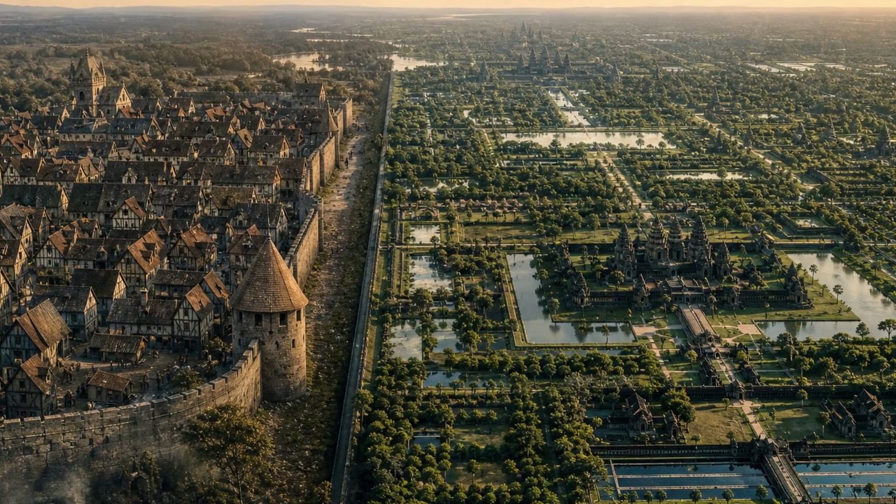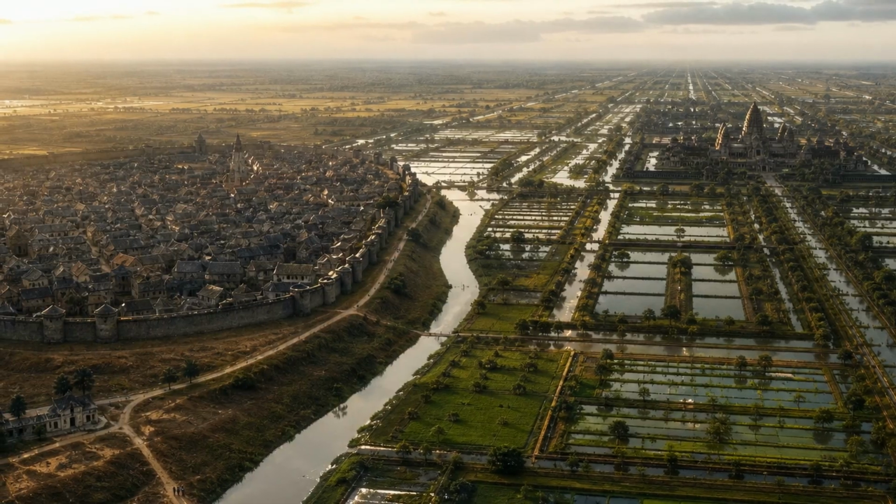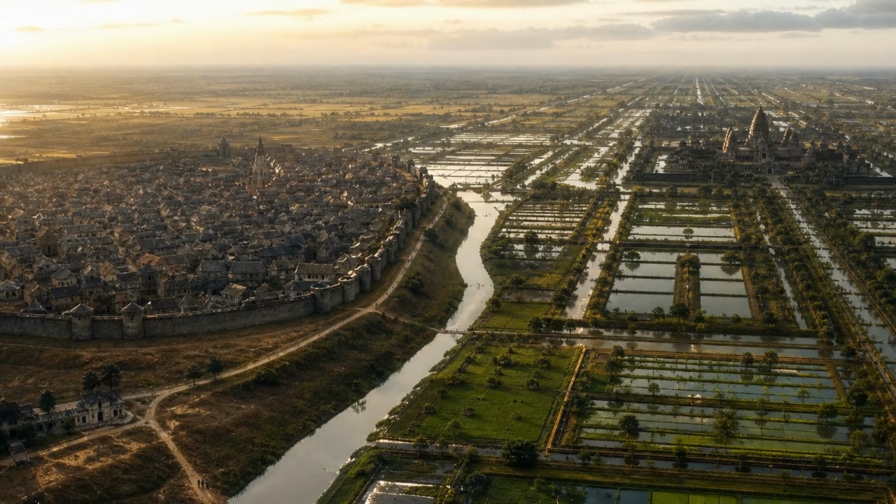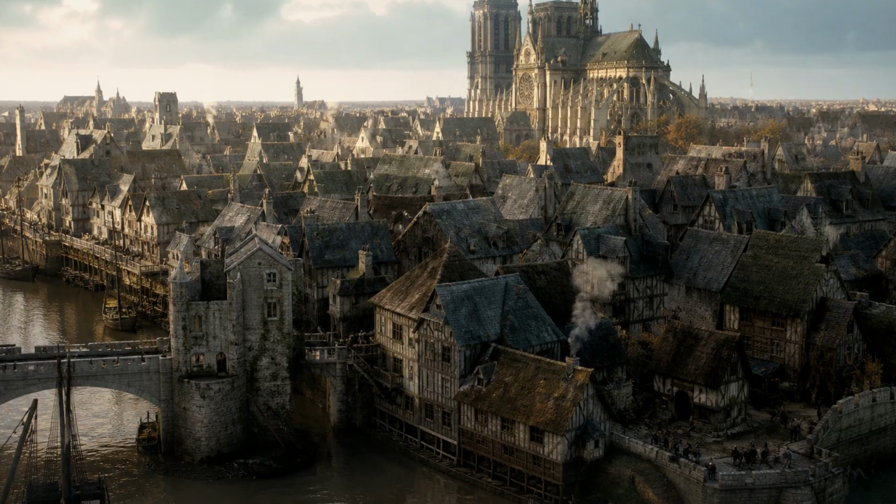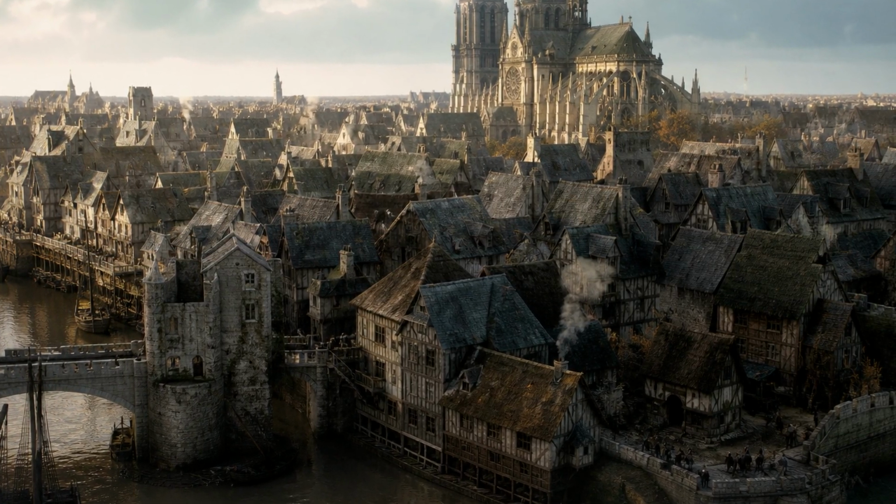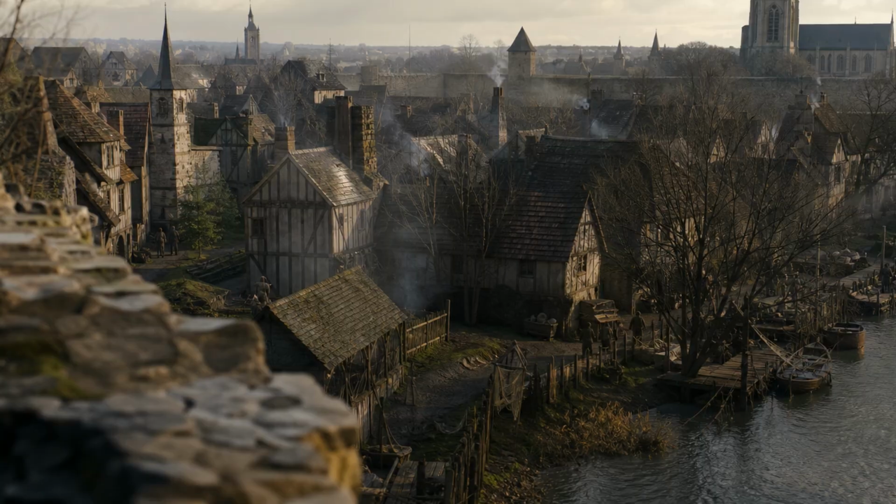Now compare that to Europe at the same moment. In the year 1200, Paris, one of the great cities of medieval Europe, held perhaps 150,000 to 200,000 people. London held maybe 20,000 or 30,000. Angkor dwarfed them. While Europe's largest cities were counted in the tens of thousands, this city in the Cambodian jungle was counted in the hundreds of thousands.